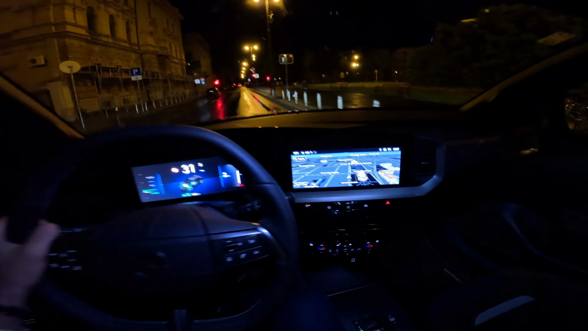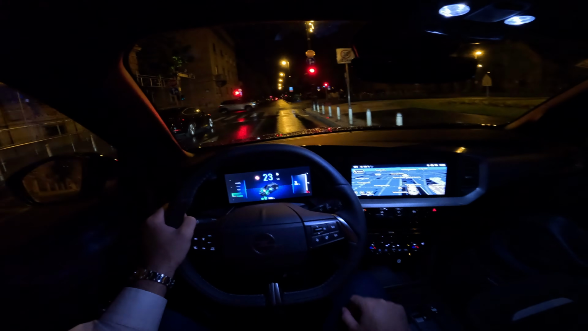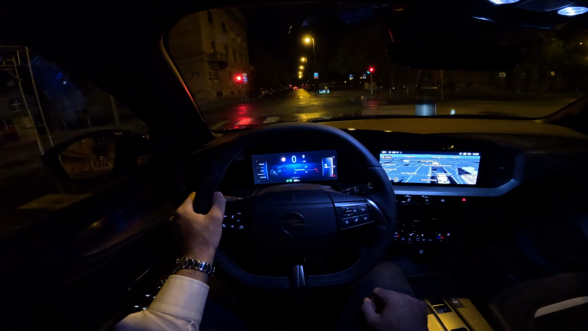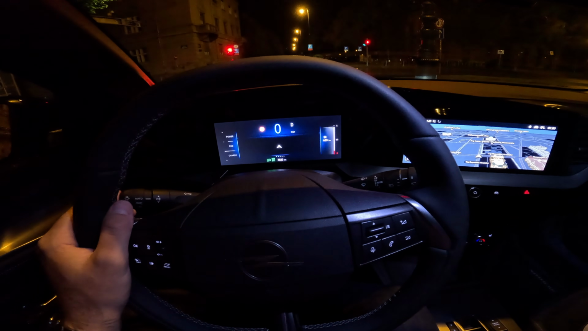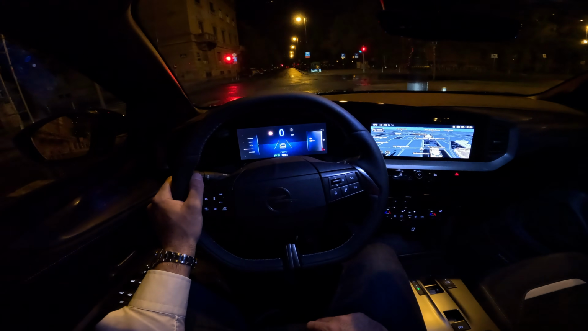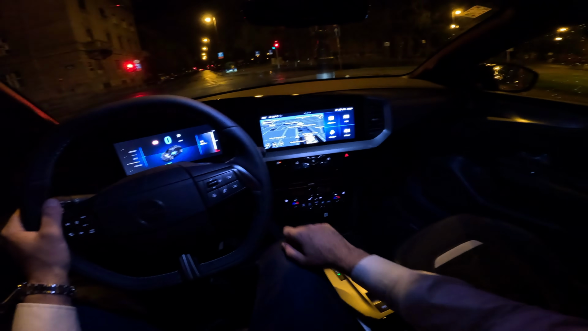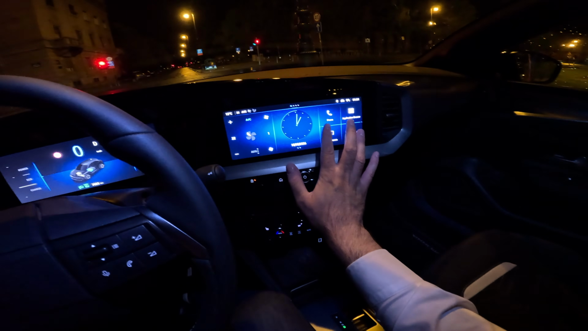Looks very nice indeed. And both the driver's display and the main touchscreen can be customized, so you can adjust various views. Currently I have different options here for the views, and I've set it up myself within these settings. Same goes for the pages here on the main touchscreen.